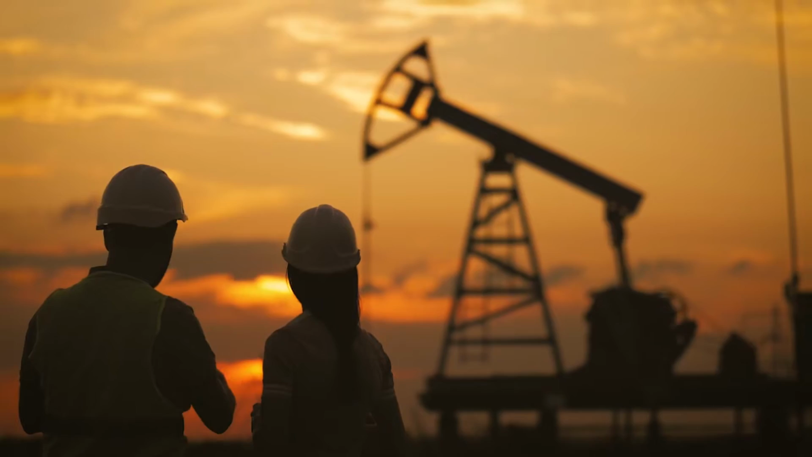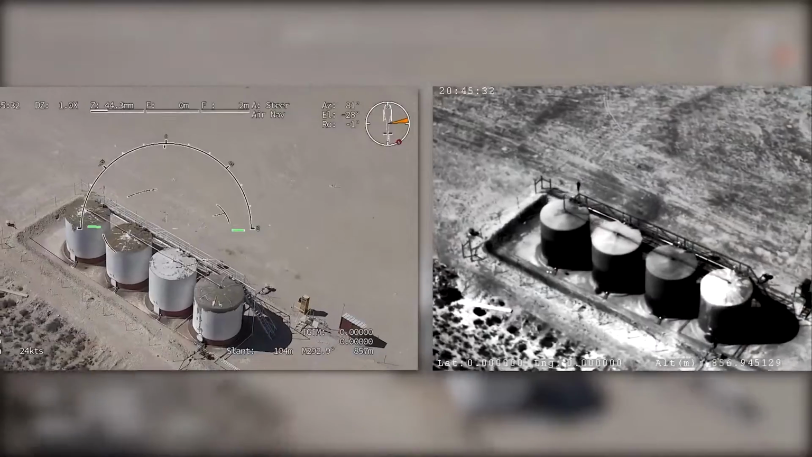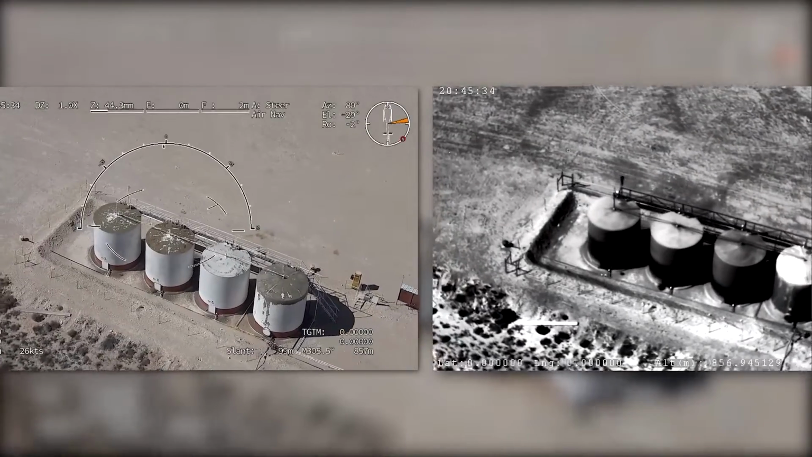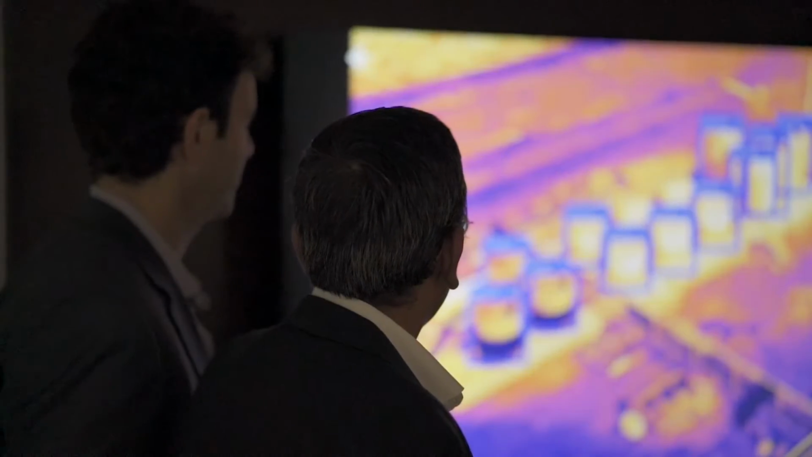But with the help of cutting-edge infrared technology, the effort to detect, identify, and reduce this source of greenhouse gases is getting a whole lot easier. Thermal imaging cameras are used extensively in a wide variety of different applications. Those fall into military, law enforcement, public safety, building energy audits, agricultural, medical, counter-drone systems.